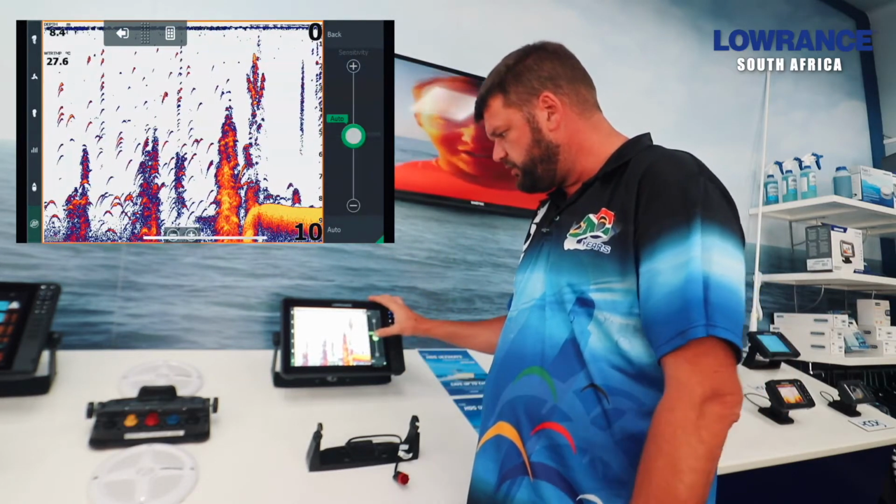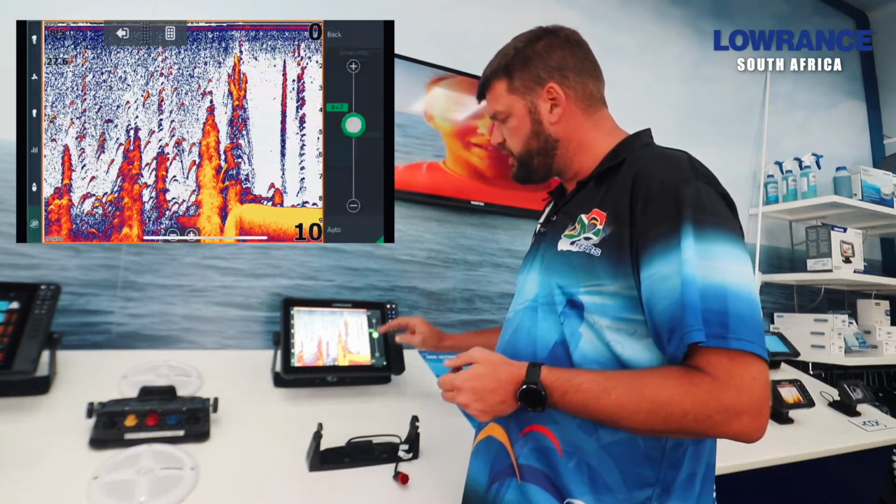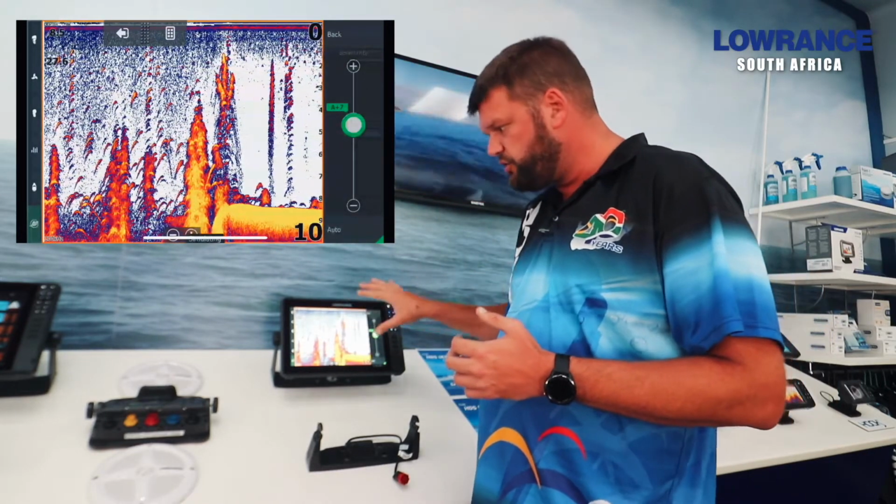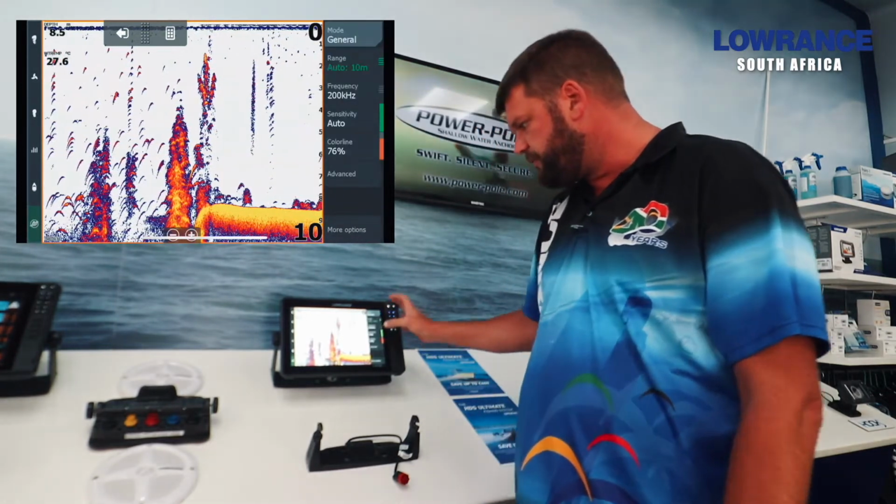Sensitivity we leave on auto. Obviously, depending on the water clarity and the density of the water and what's in the water, you're going to have to adjust the sensitivity minus 2 or up to, depending, just to get a nice clear screen. But by default, it's on auto 0 to get the best possible picture.